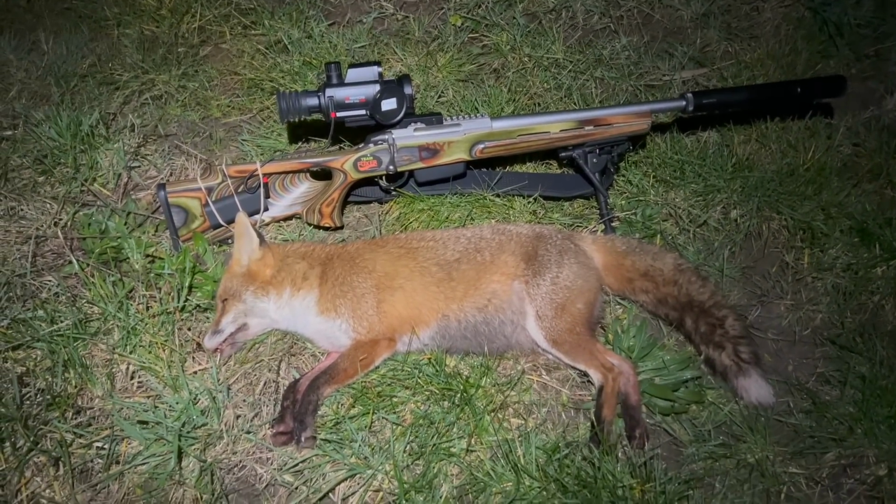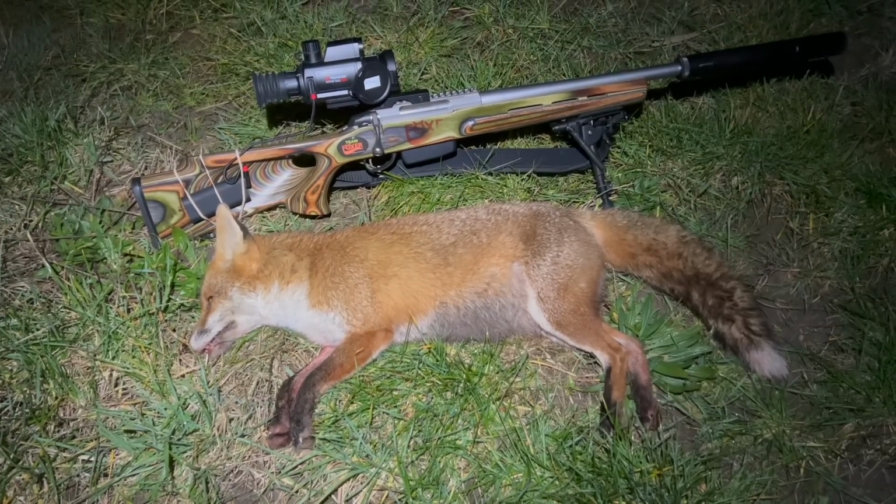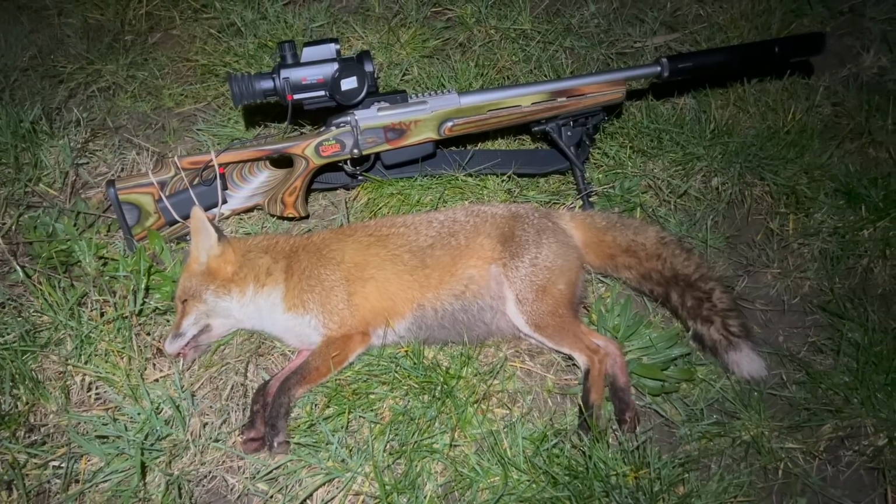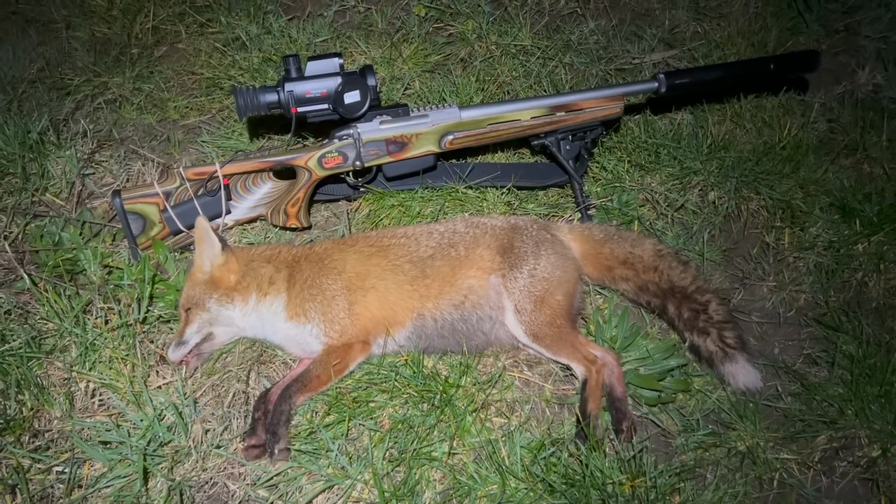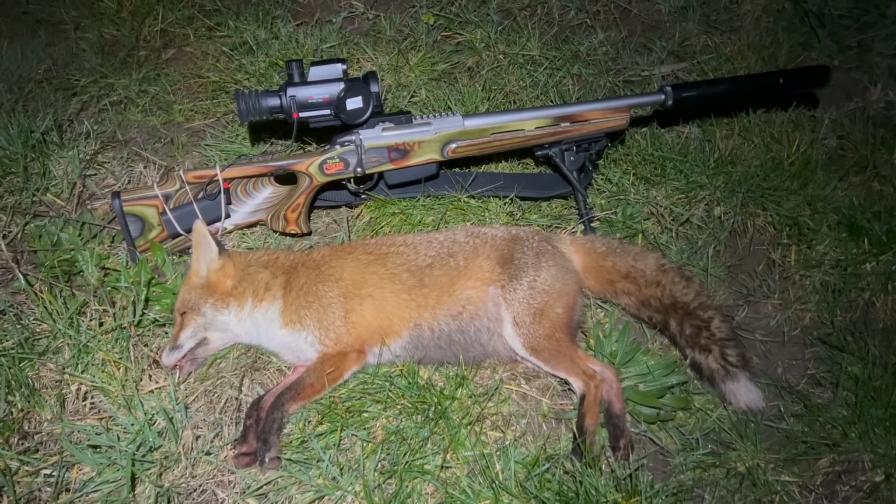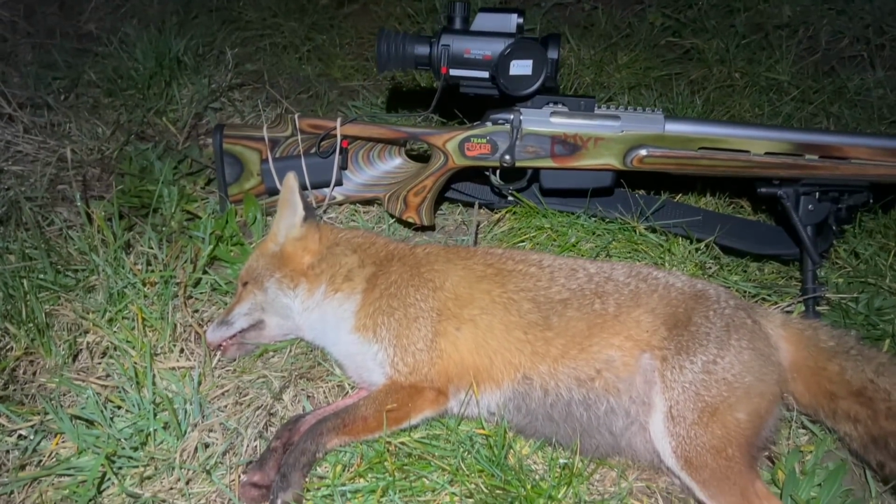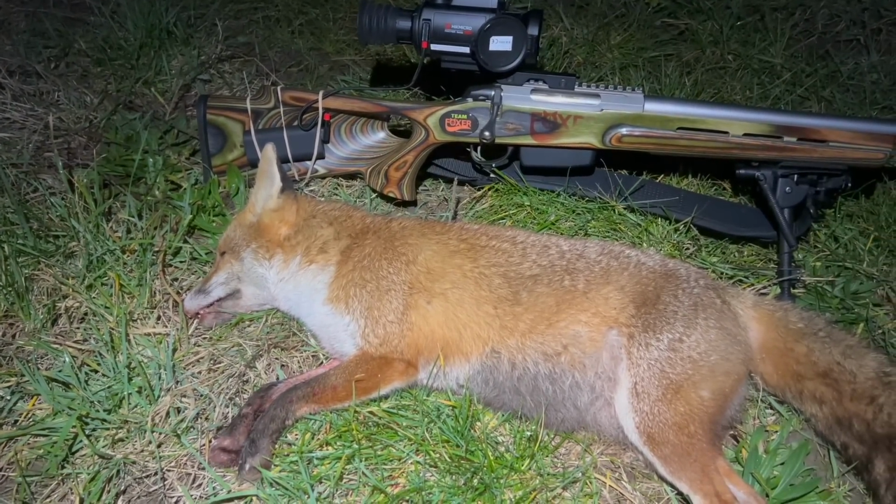Just about to leave the farm, and I catch sight of a fox mooching around in the middle of the field. By the time I got the rifle out across the bonnet, it was starting to go away. So I just clicked on the zoom once, squeezed the trigger on the shoulder.